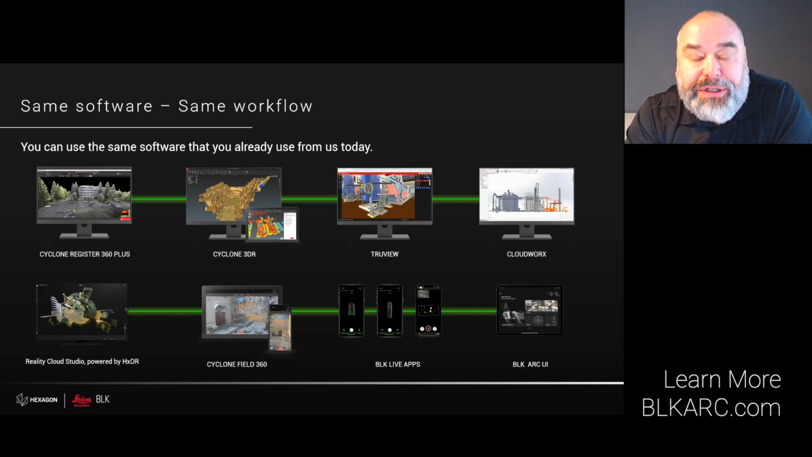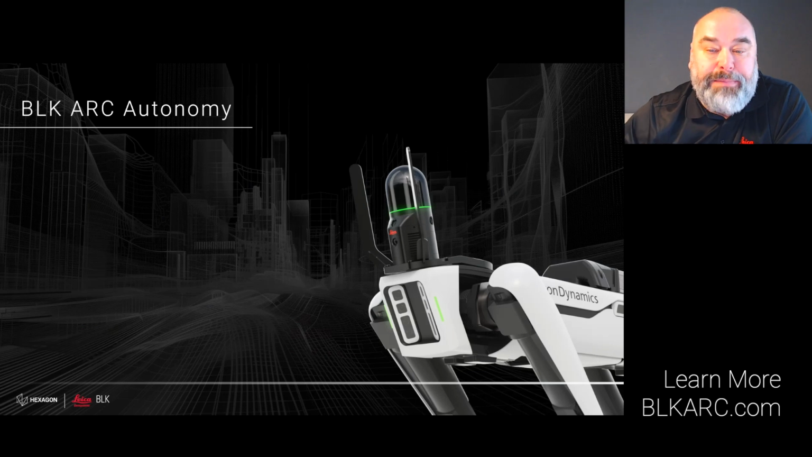Another one is using Register, the classical workflow, Register 360, for example, together with Cyclone 3DR. The major advantage here is that if you already own an RTC and have the software, no additional investment is needed. You can continue using the same tools, the same software, which has a significant benefit for existing users, not only in terms of cost savings, but also for maintaining a steep learning curve.